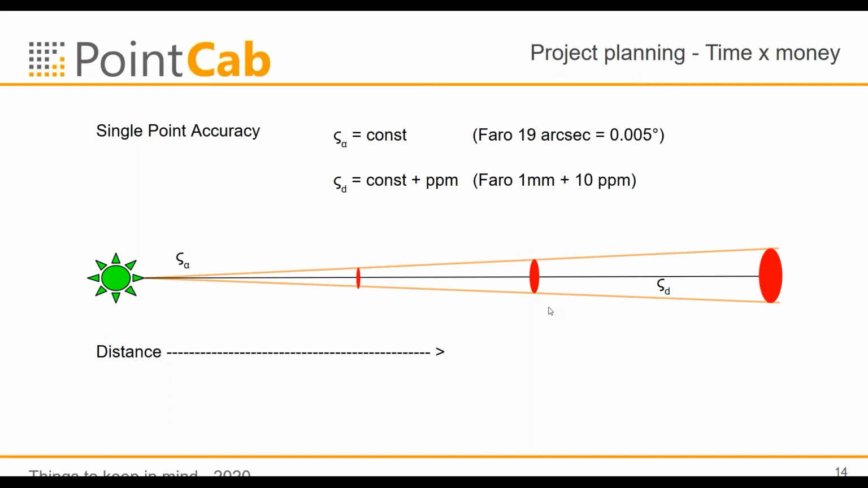Another thing you have to keep in mind is the accuracy itself of your single points. For example, in this graphics, we have our scanner here, and we are scanning a point, and the farther the point is away, the accuracy of the point reduces because of one thing, of course, the atmosphere, which is here at play because you're scanning a lot wider. Another thing is the mechanics of the scanner.